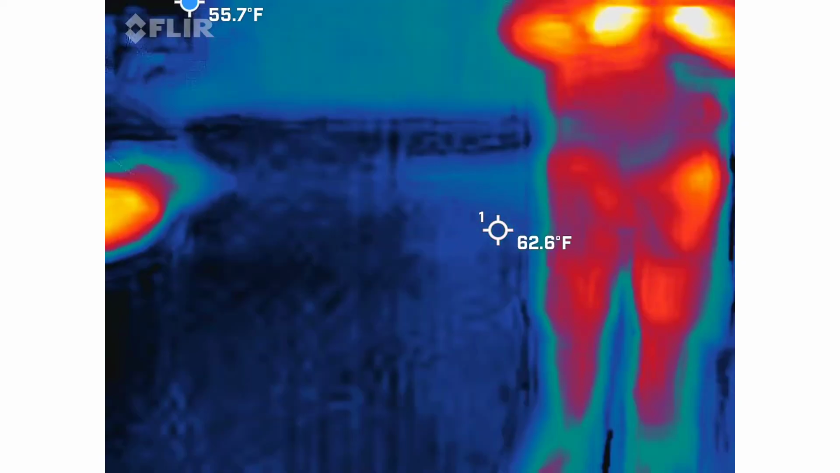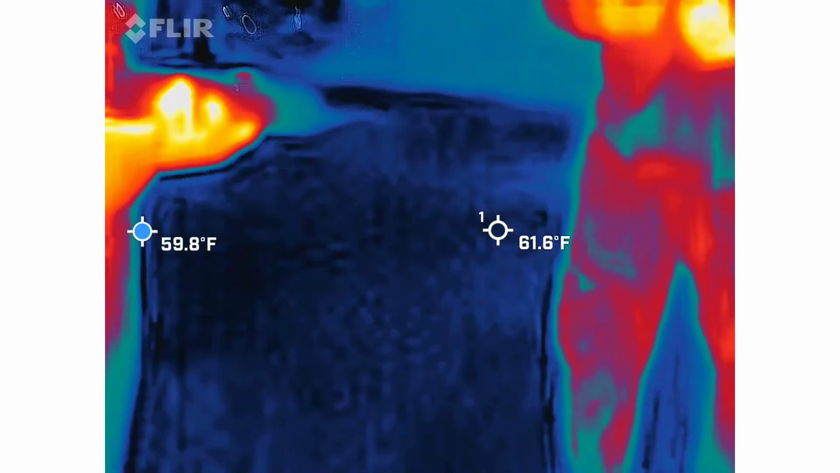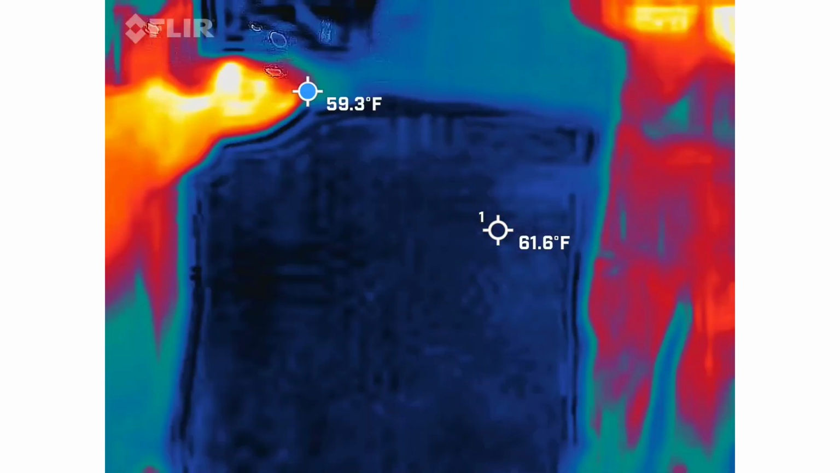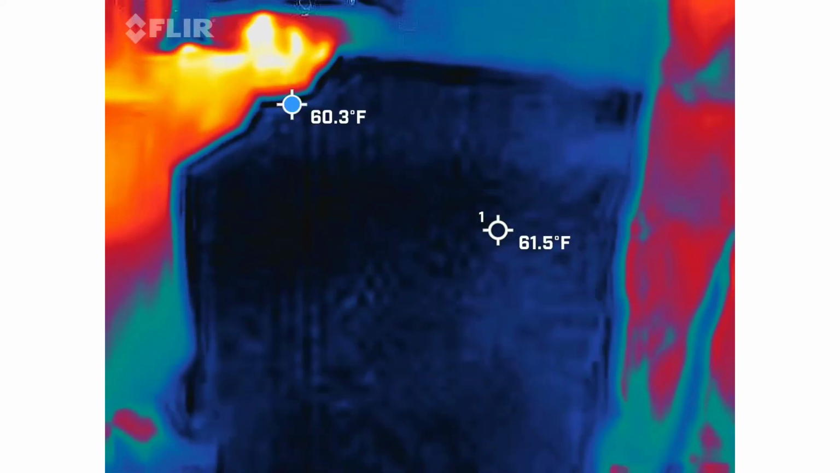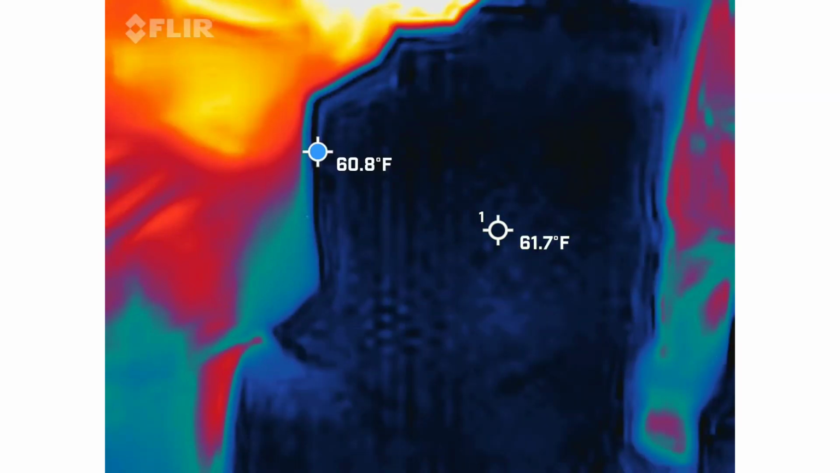Henry, can you tell me your son's name? Henry, can you tell us your son's name? I actually don't remember. It's blue again. Reset it. You're not getting any numbers? Blue. That's not a number. Blue. Purple.